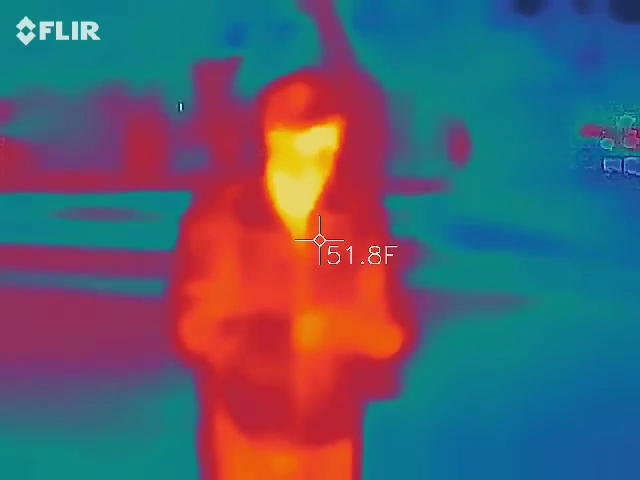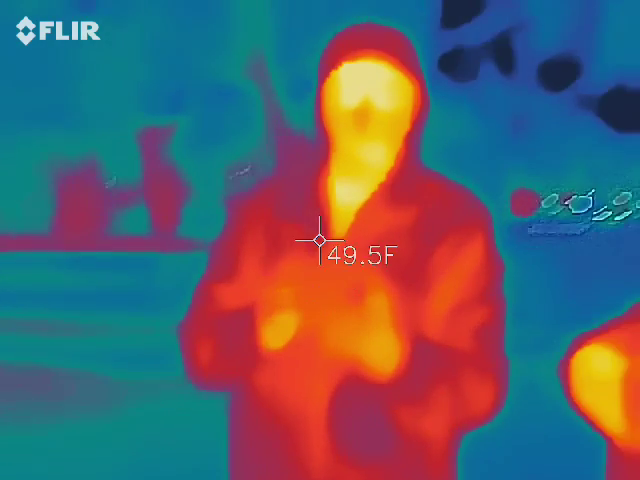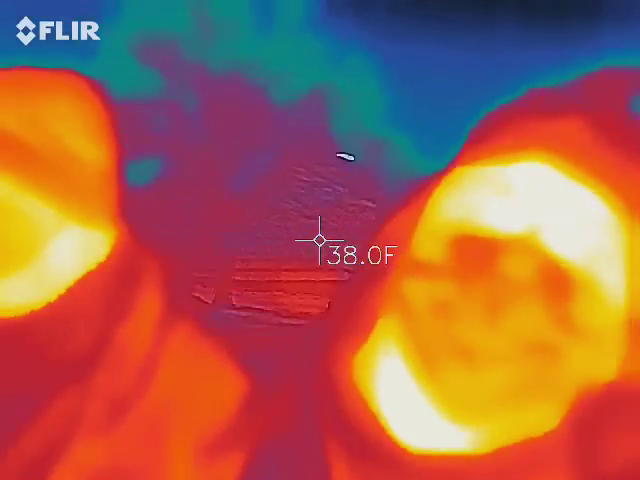There's only one button you need to worry about. It's on the side of the speaker. You hold it to turn it up, and you hold it down to turn it down. Very, very simple. And it's already sweeping at the rate that I need it to.